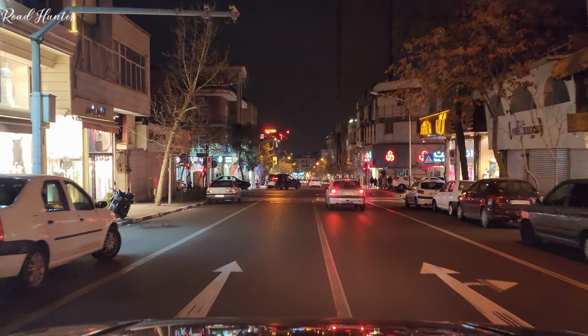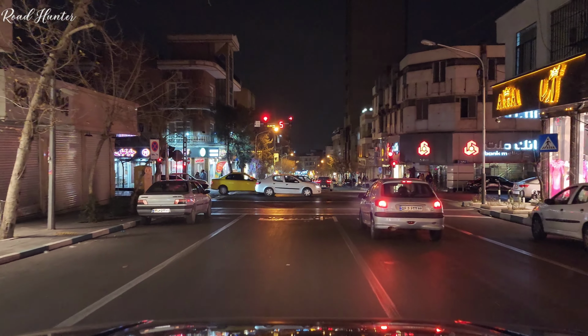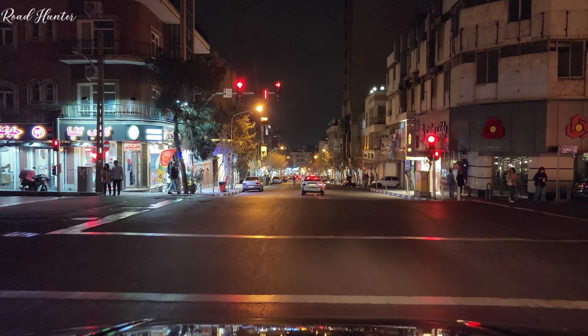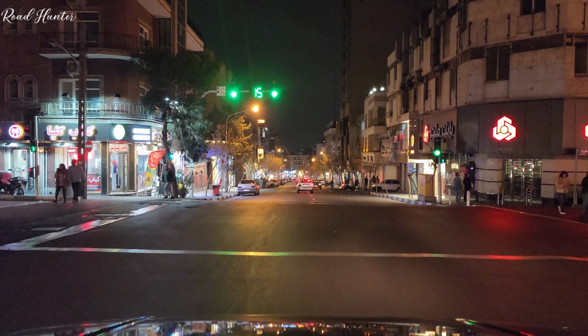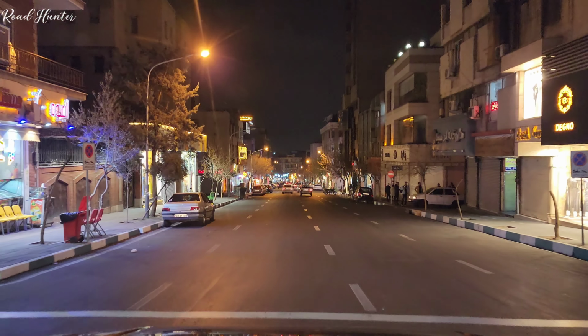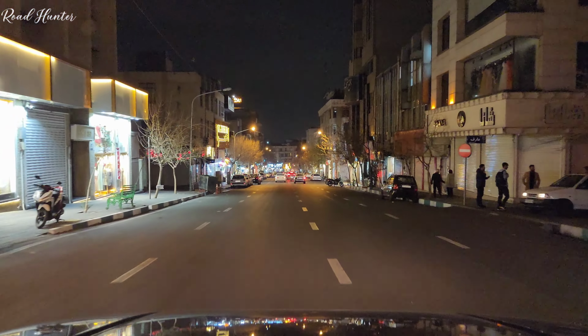Tonight, we're driving through one of the most important routes in Tehran. You might have passed through it many times, but do you know its story? We're entering Modarres Highway from Hemmat and driving all the way to Tabiat Bridge on a quiet, peaceful night. Ready? Let's go.